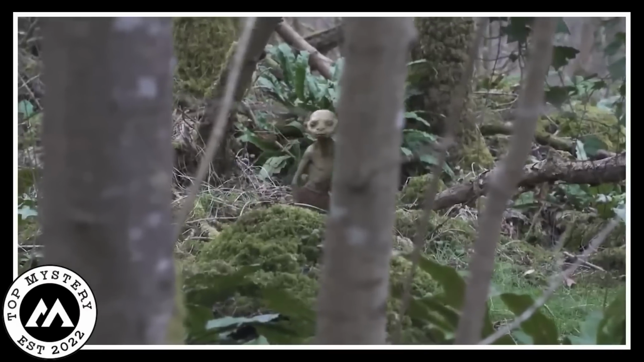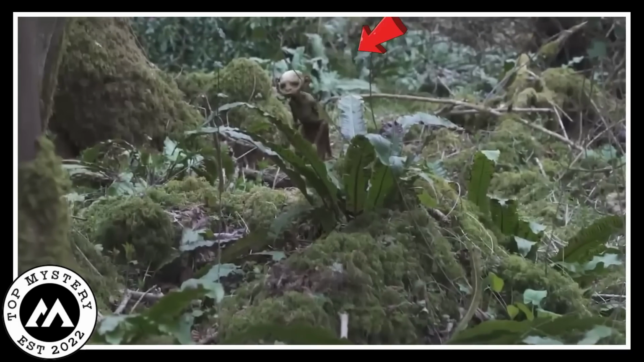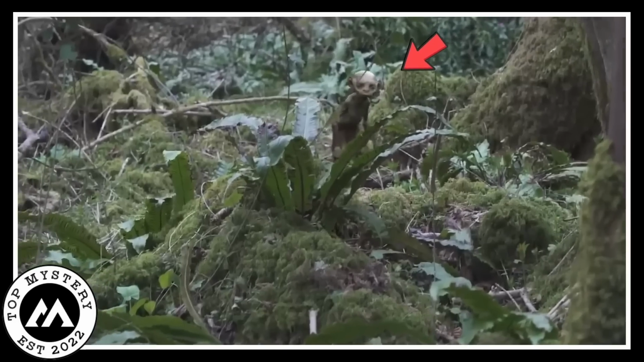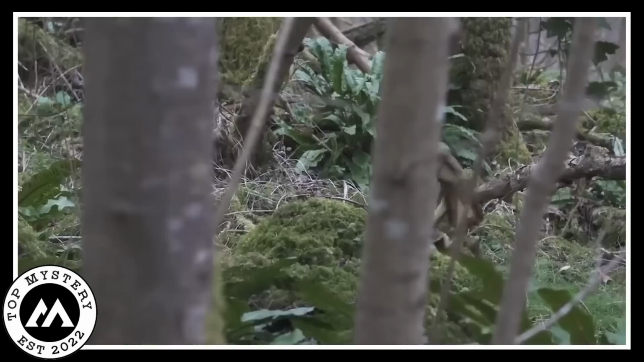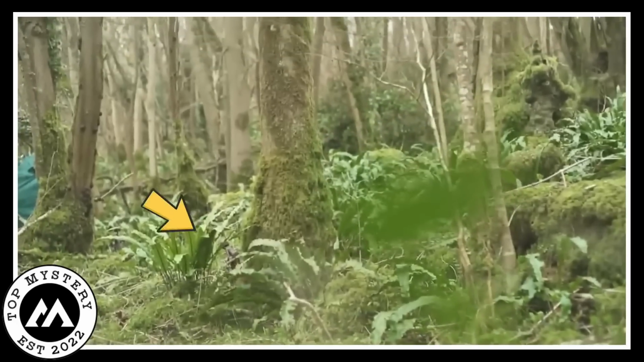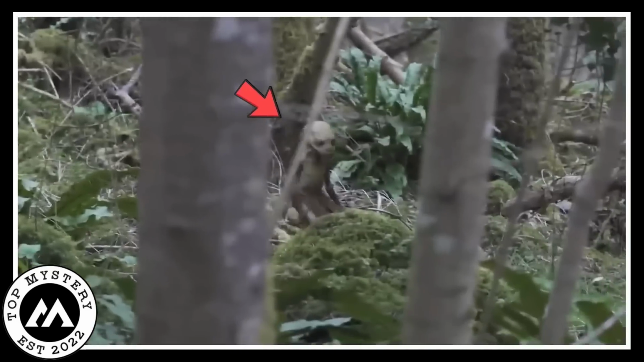Having no similarity to human dwarfs, due to his distinct head and long pointed ears, this creature holds a distinct uniqueness. Draped in dried leaves, this eerie being paved its way in front of the camera, only to disappear in a swift second. However, this video isn't enough to provide a solid testament to its presence, as it could be an AI-generated animation.